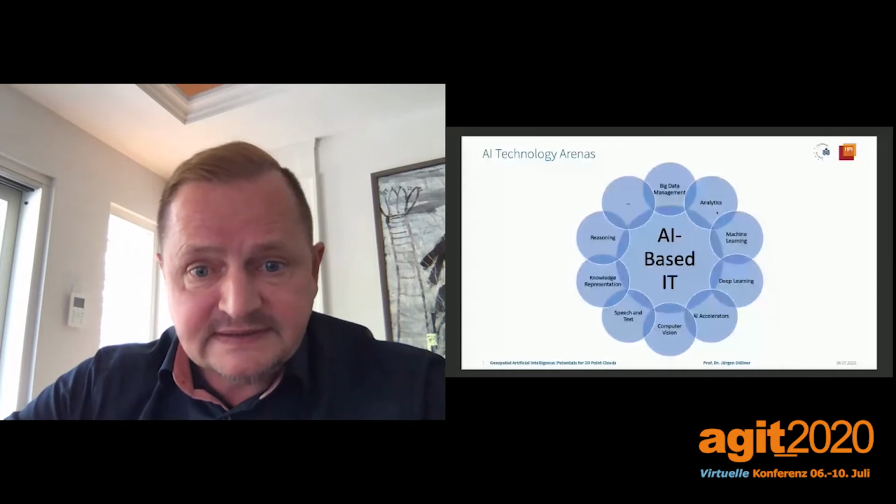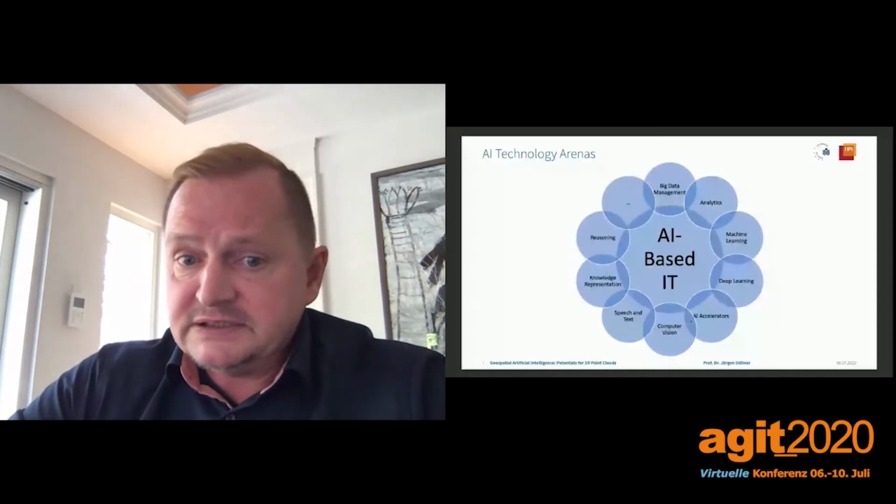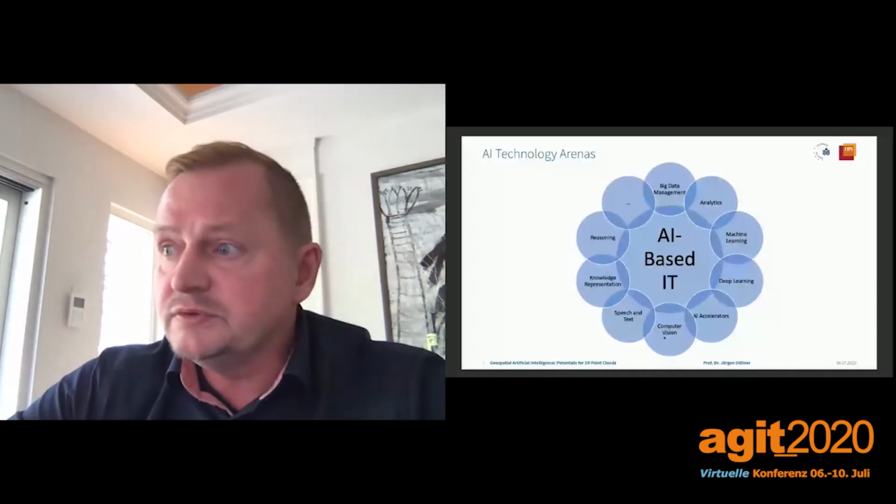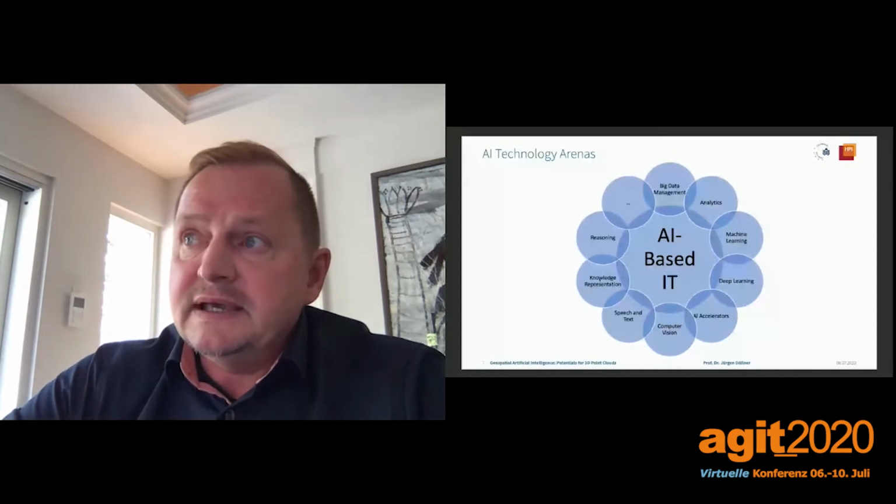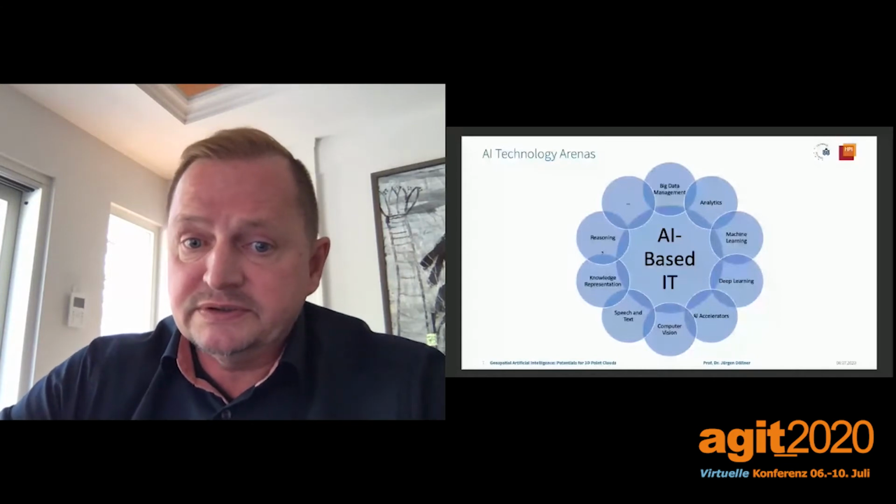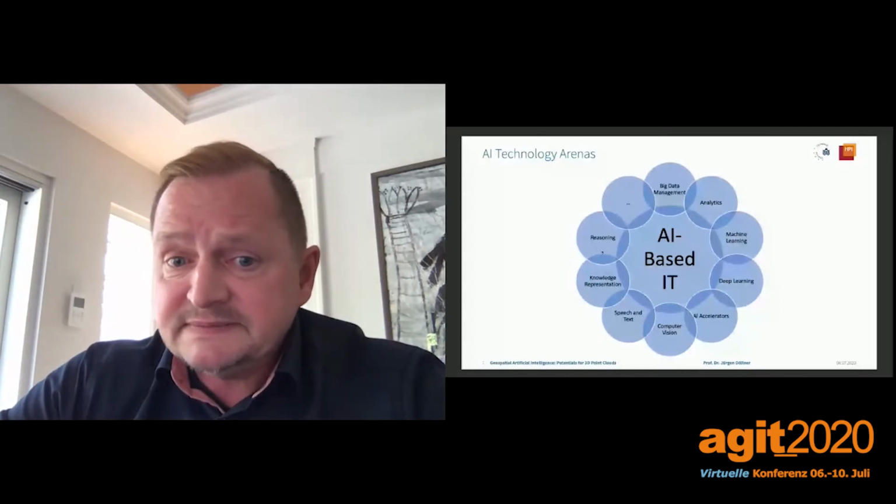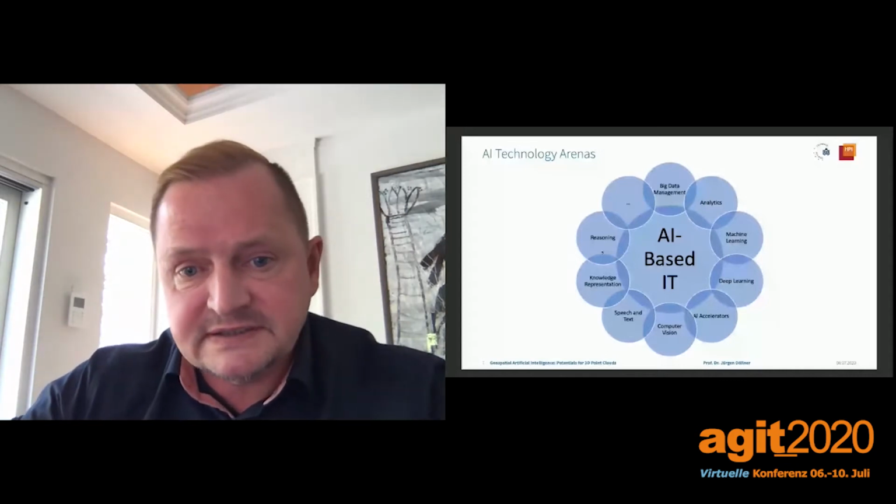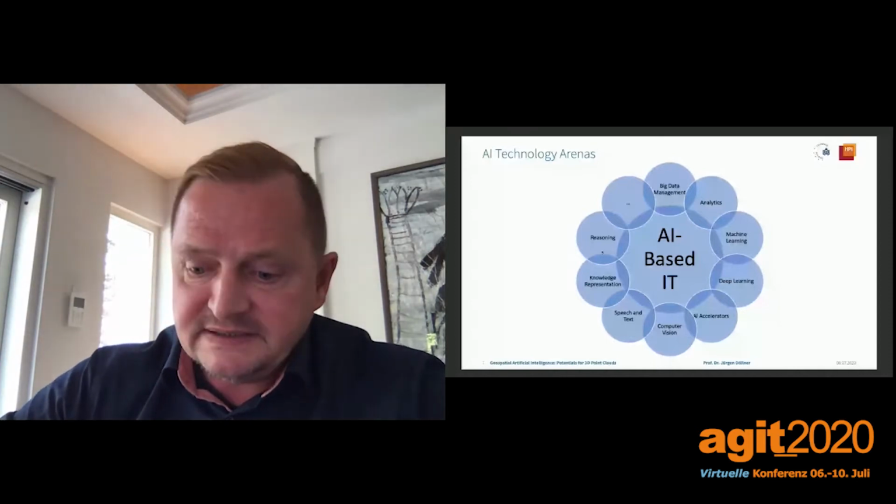AI accelerators are a prerequisite for operating such applications. Computer vision in many application domains plays a major role. Text and speech recognition, as well as knowledge representation and reasoning, are other key elements that contribute to modern AI-based IT solutions. But when you look at it, there's nothing special for geodata. There's nothing specific for geoinformation. These are the general technologies that are used for AI-based IT.